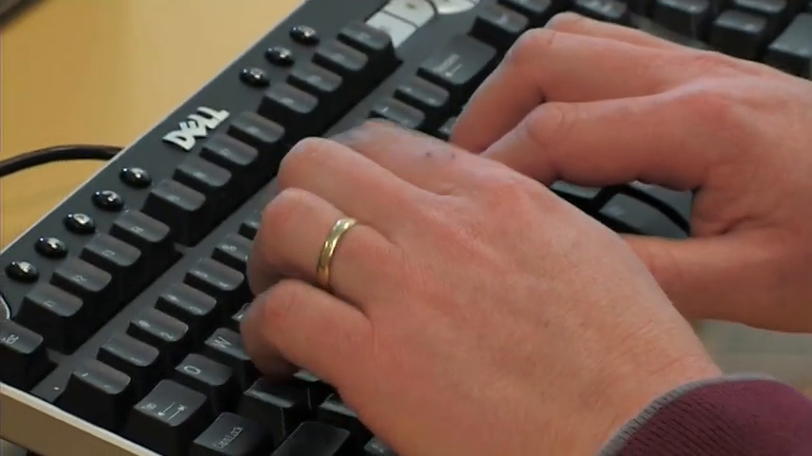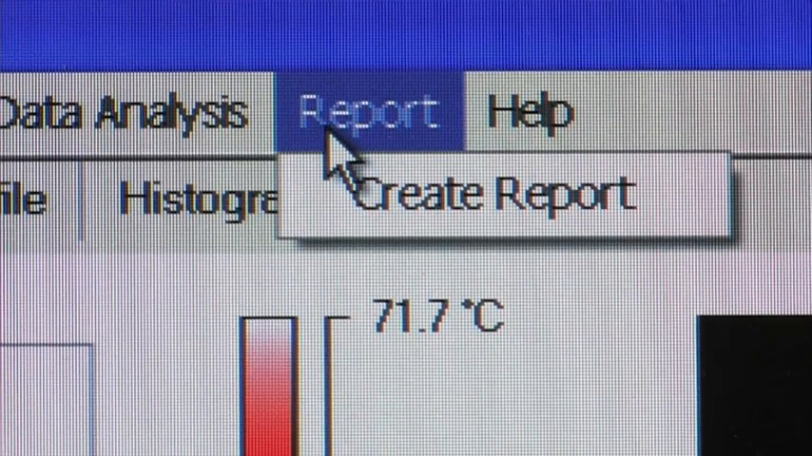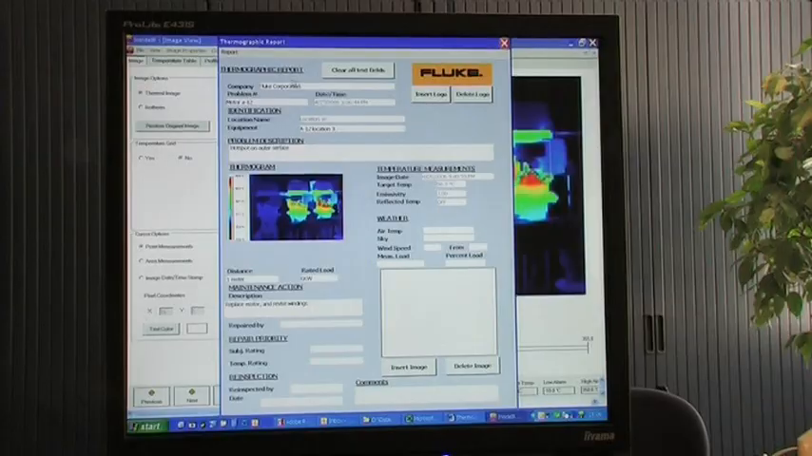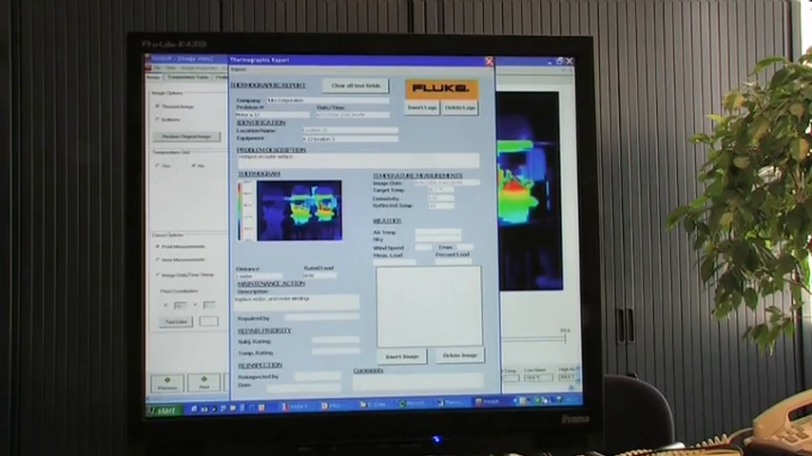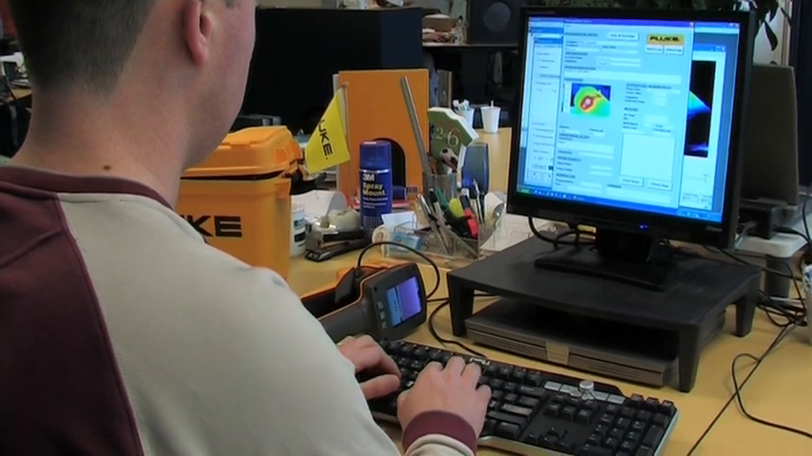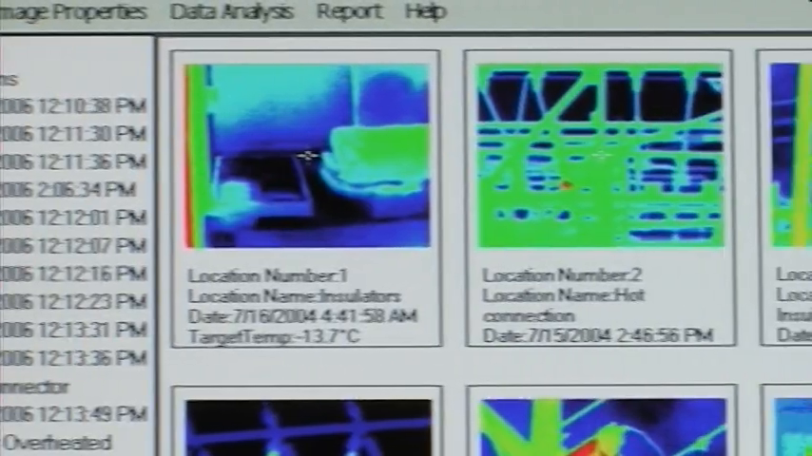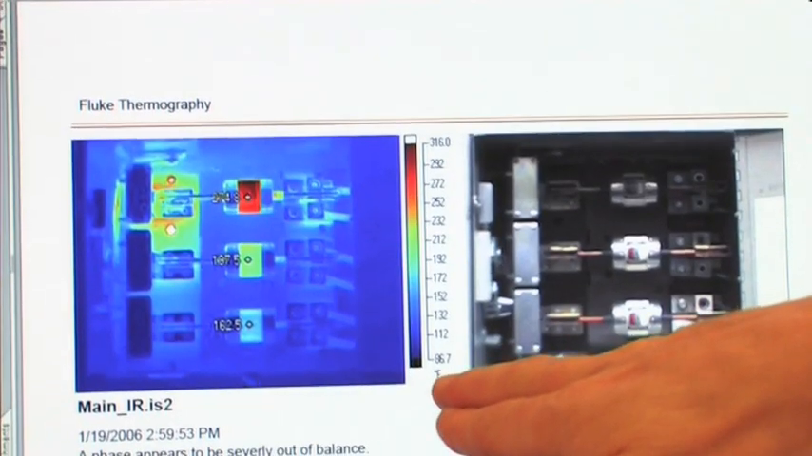The Fluke thermal imagers are supplied with reporting and analysis software. This software allows you to set up a predictive maintenance program. Images taken during regular inspections are easily compared to previous ones, helping to identify potential problems before they cause failure.